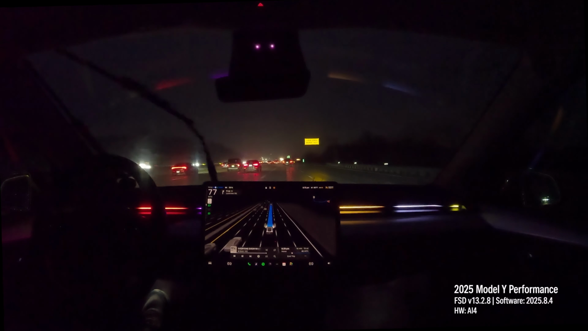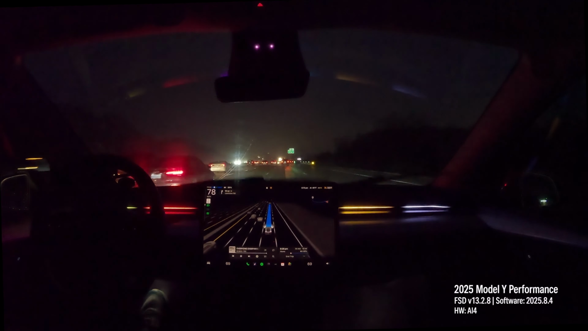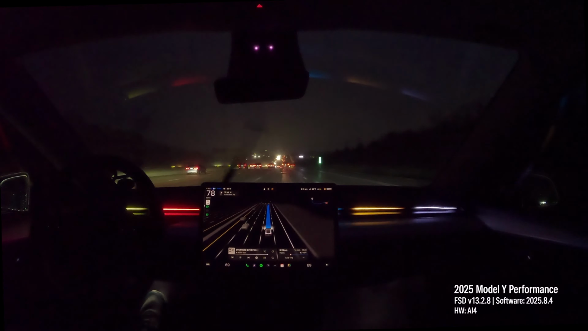Now I know the launch edition does have a lower bumper front camera, which, as far as I know, is not currently utilized for FSD.